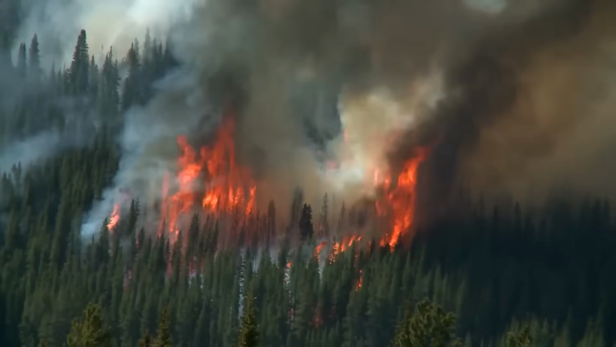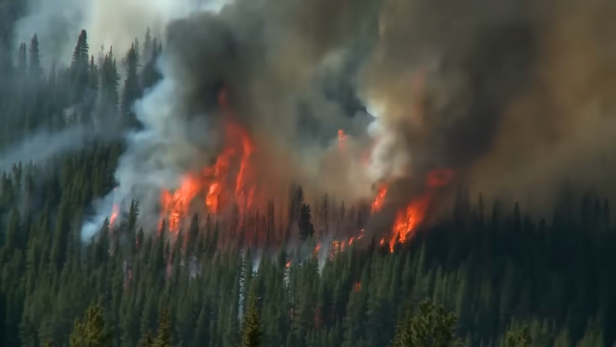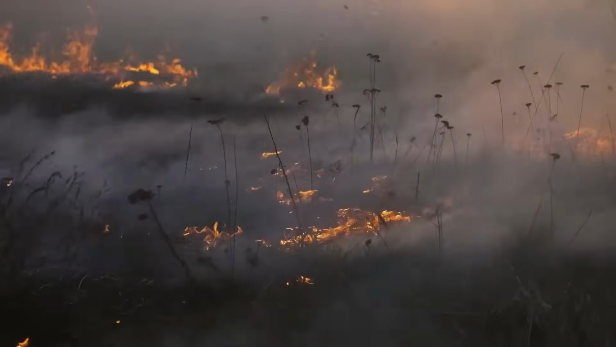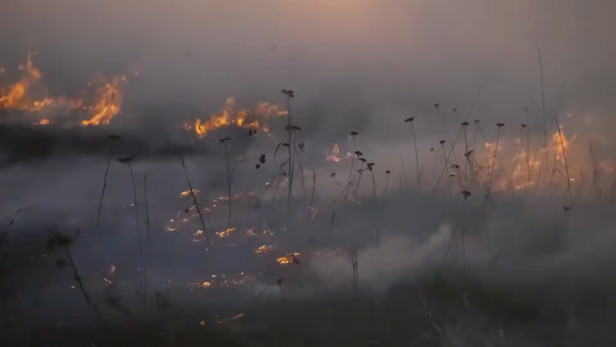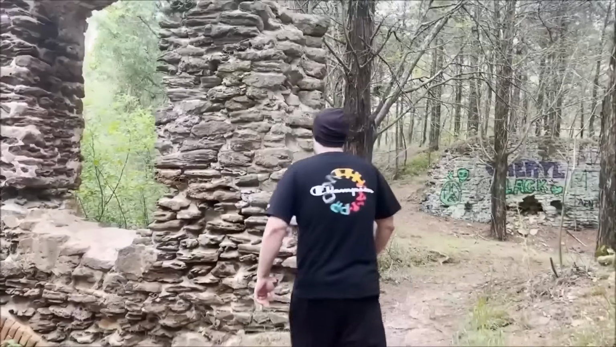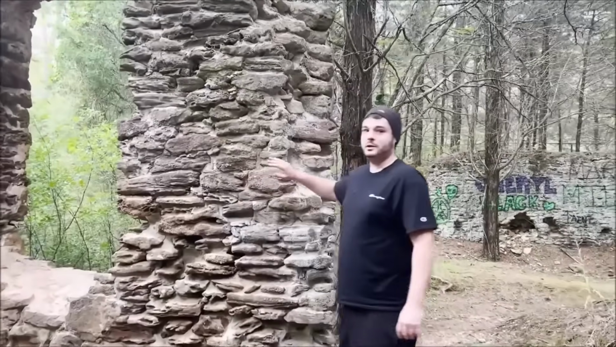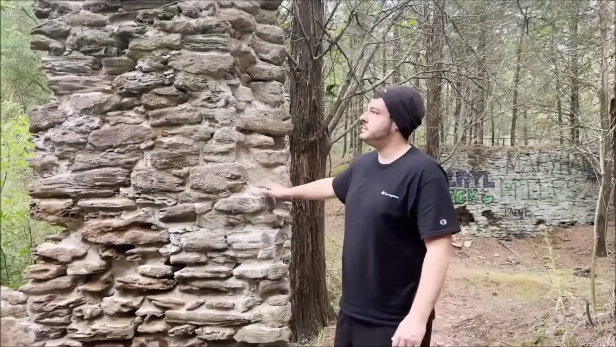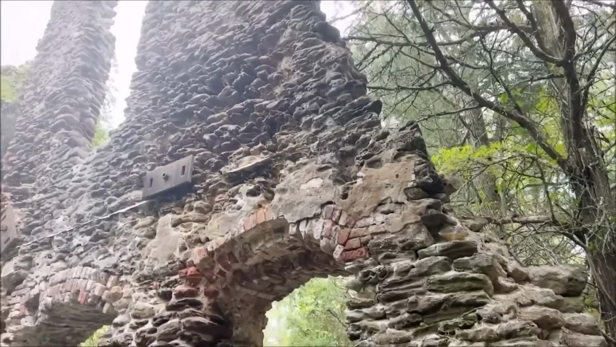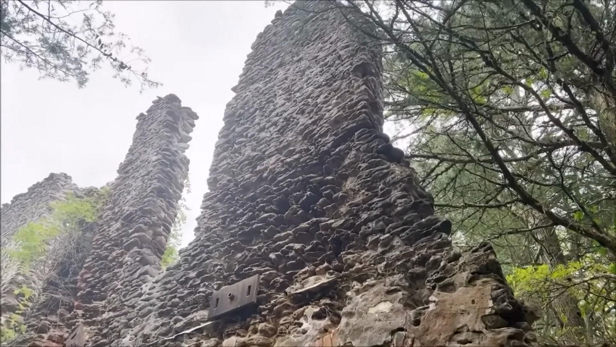Massive wildfires break out here all the time, and a lot of them spread fast because the forest floor is packed with dry pine needles and sandy soil. We've also got abandoned towns hiding here, old iron and sawmill villages that were left behind in the 1800s. Sections of Brendan T. Byrne State Forest, Wharton State Forest, and others have been sealed off temporarily because of illegal dumping and unexploded ordnance from old military training exercises.